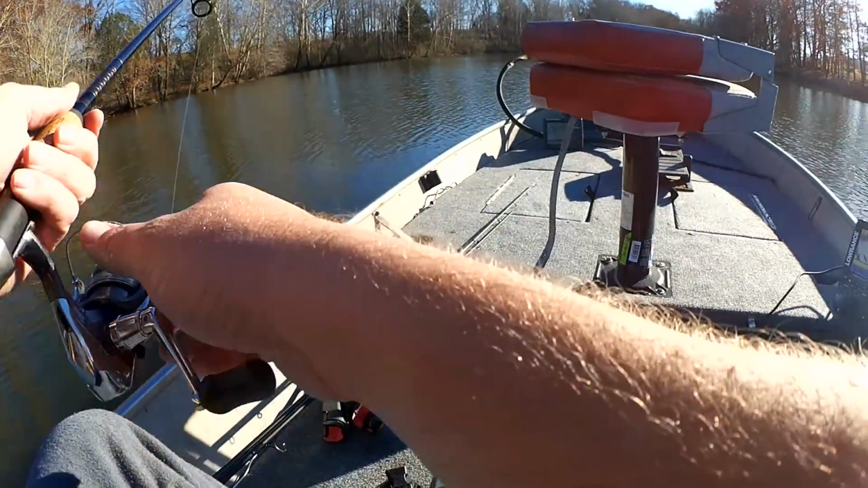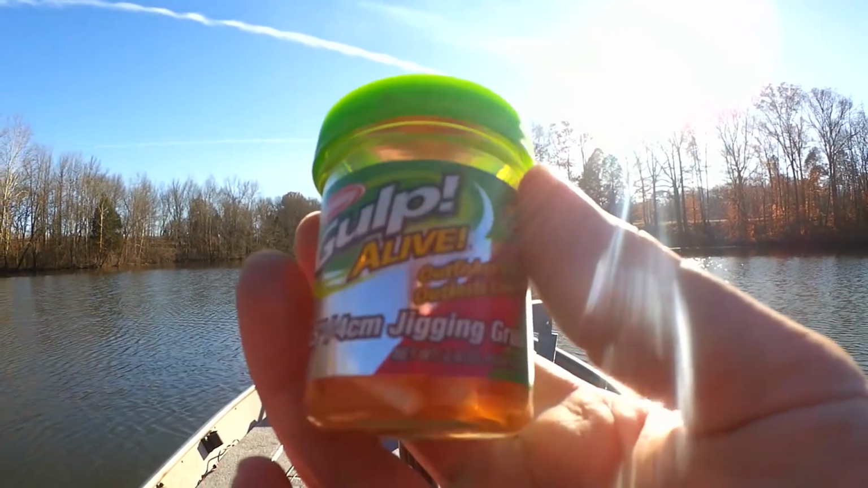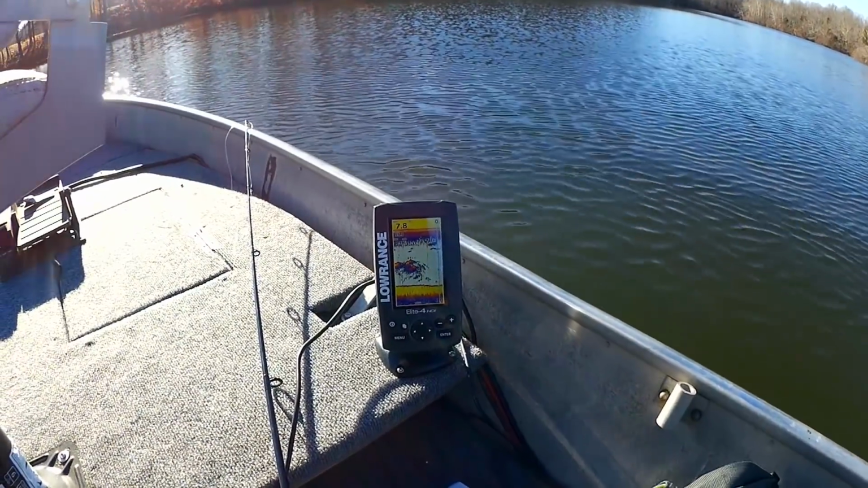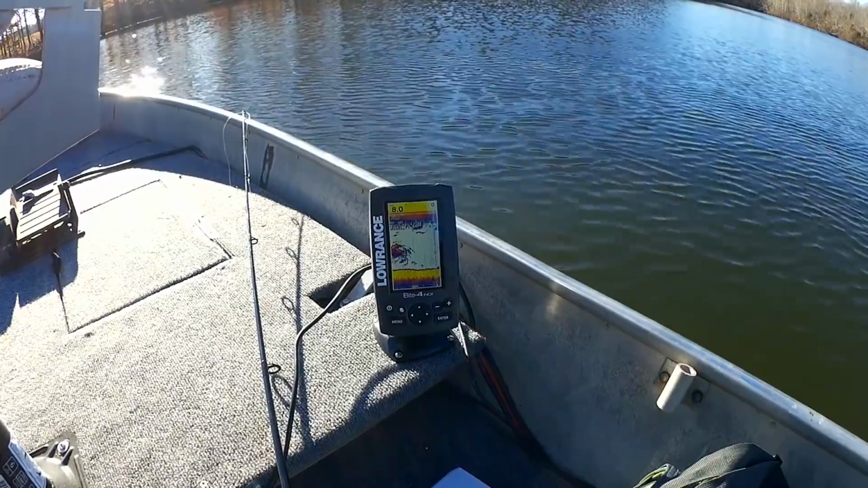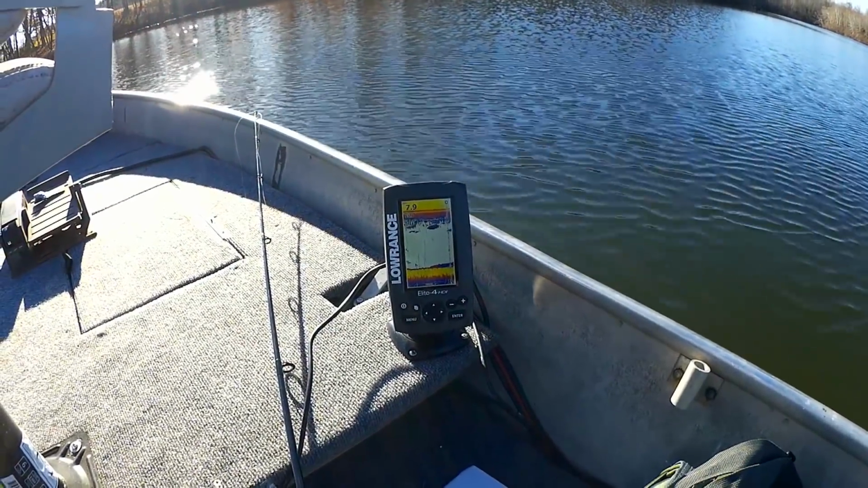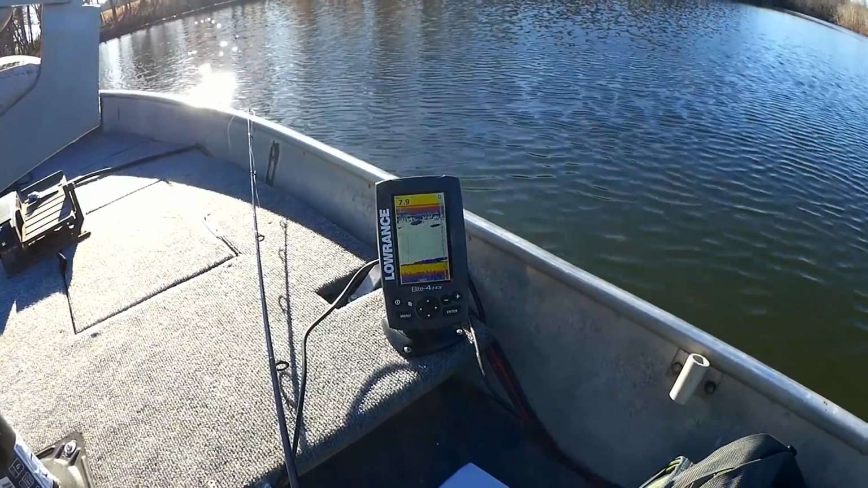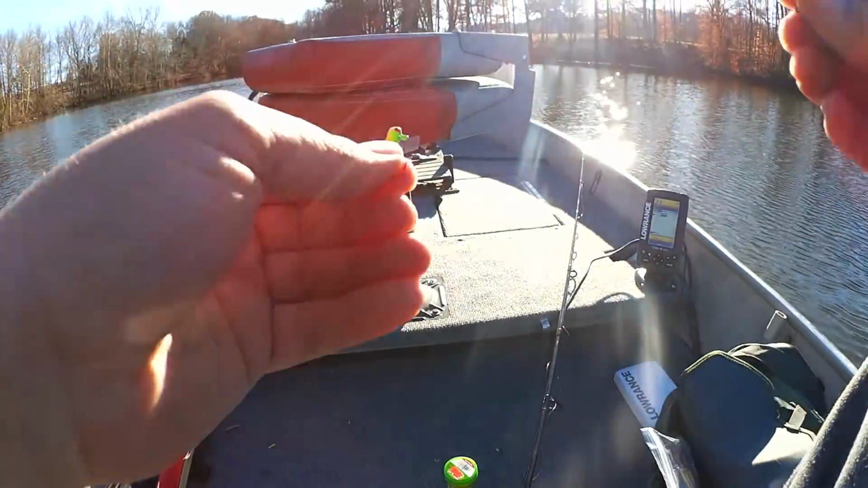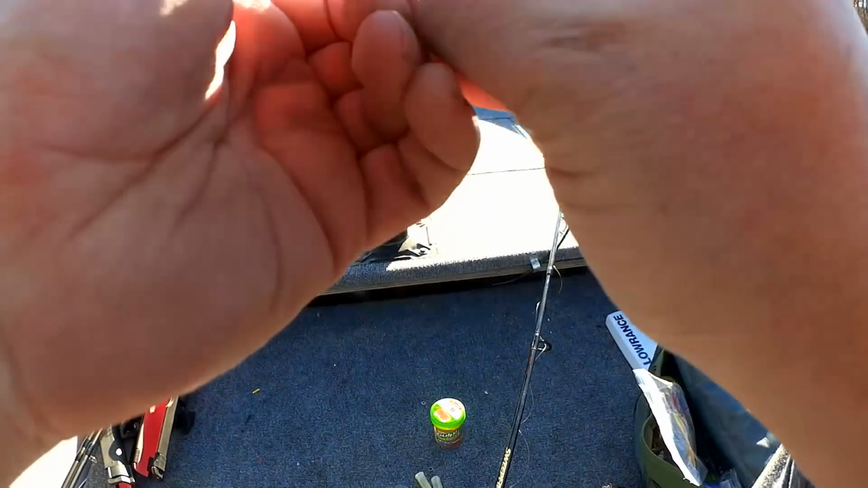Let's get rigged up. Maybe I'll try these 1.5 inch jigging grubs. That looks like a good thing to try. Look at that fish finder. Those can't be fish. That's got to be schools of shad. I got to learn how to read this thing because that's all I ever see is like, that might be a fish. I never know what I'm looking at, so I'm just out here getting practice.